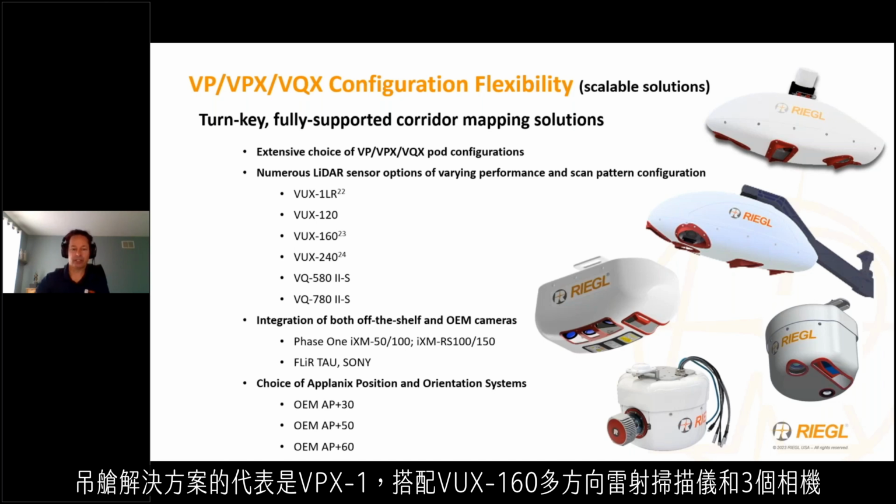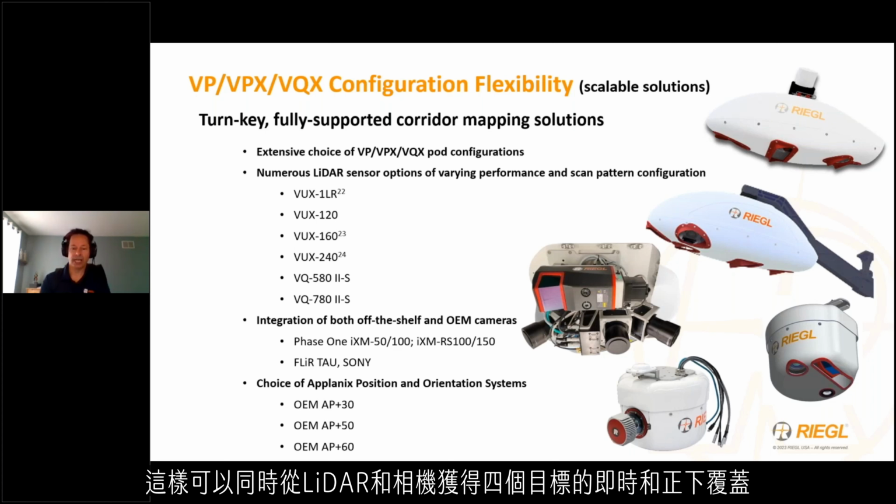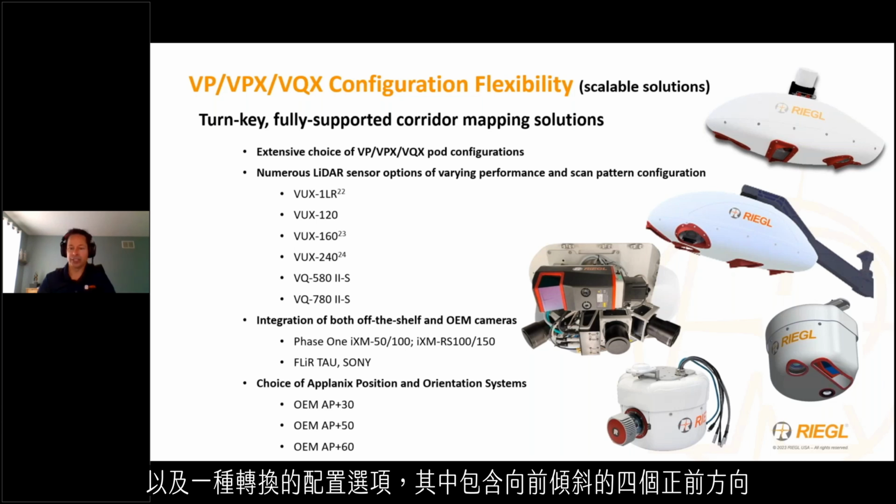exemplified by the VPX1 with a VUX 160 multi-directional laser scanner in combination with 3 cameras, whereby simultaneous fore, aft, and nadir target coverages are possible from both the LiDAR and the imaging sensors. Similarly, the camera oblique angles can be further defined between ±30 and ±45 degrees, as well as an alternative configuration option featuring a 4-band nadir orientation with forward oblique.